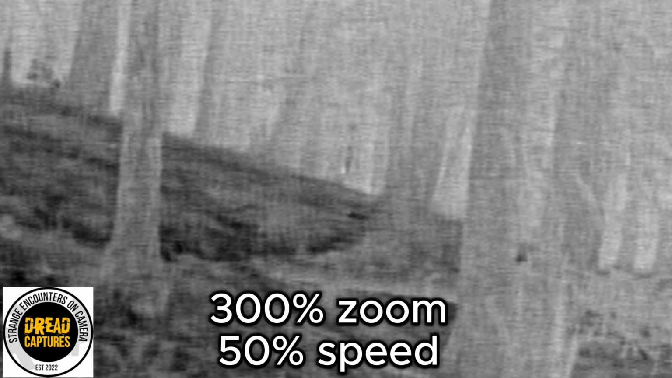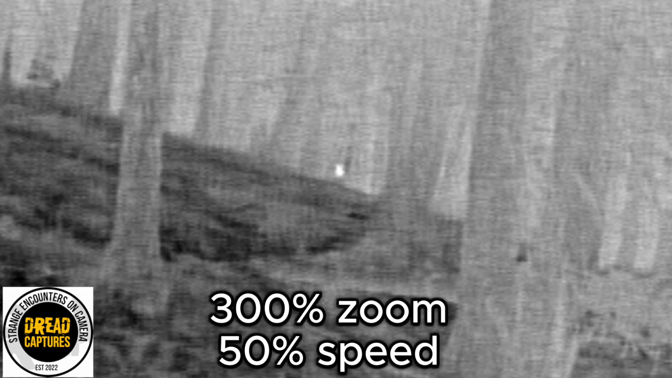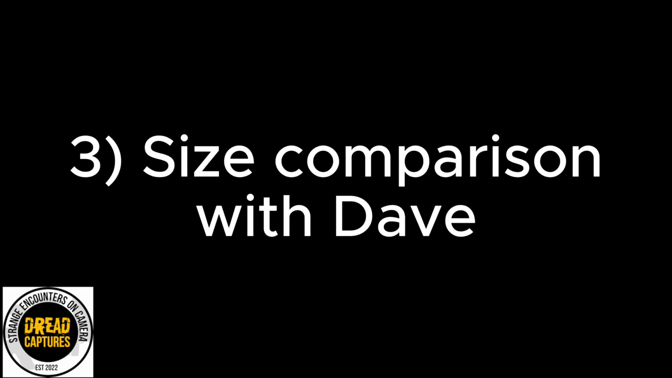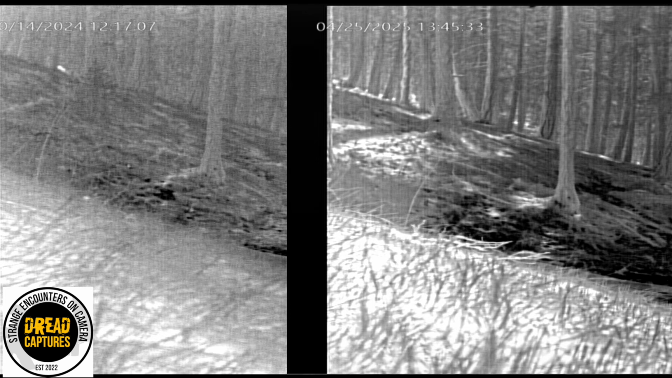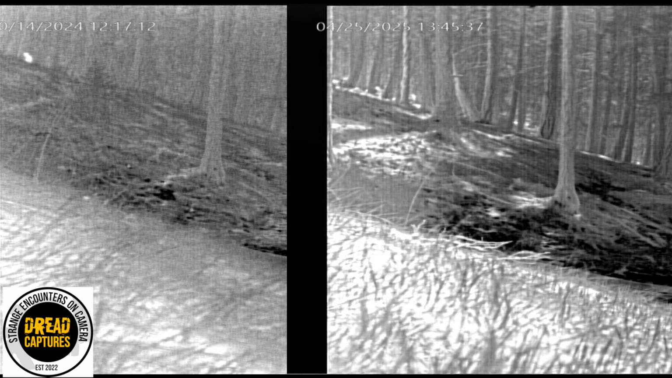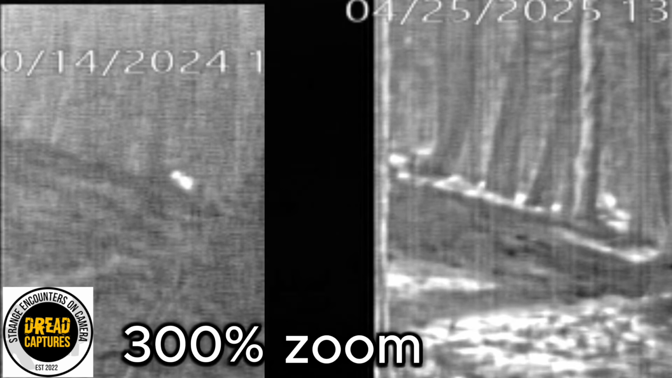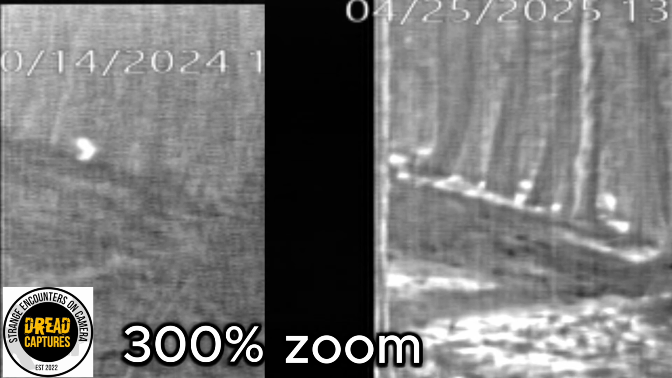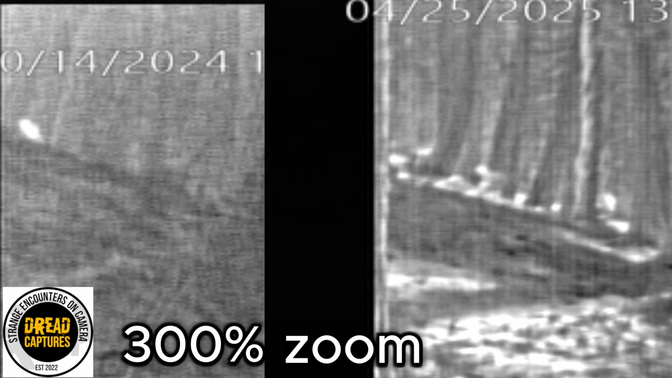And here we have a 300% zoom, slowed it down, and I guess a deer. Original on the left, Dave's recreation on the right. Can't tell much from the first video. Now this is 300% zoom, original on the left, Dave on the right.